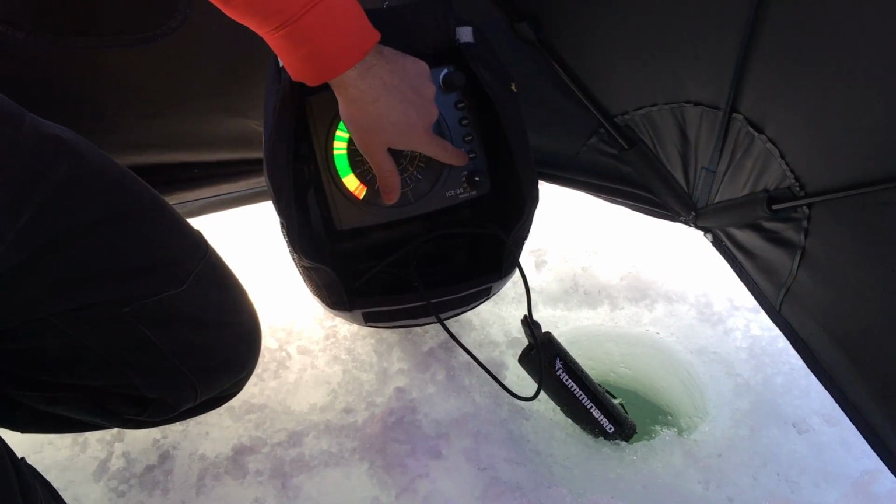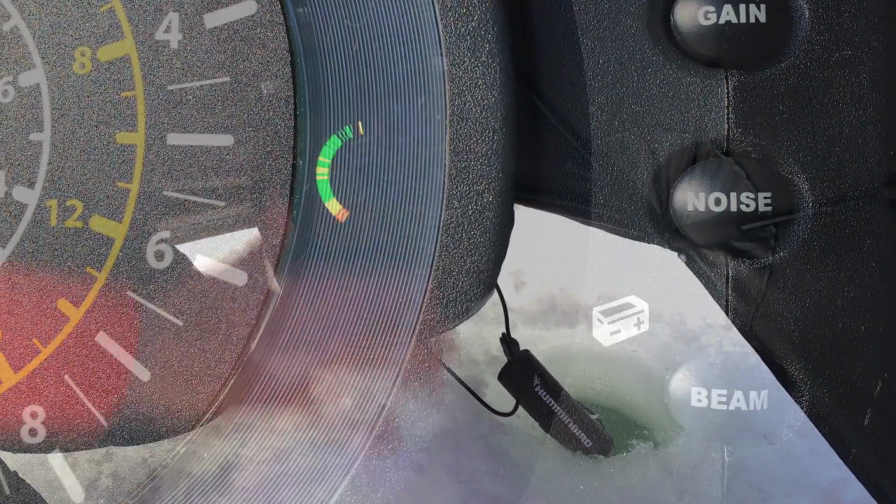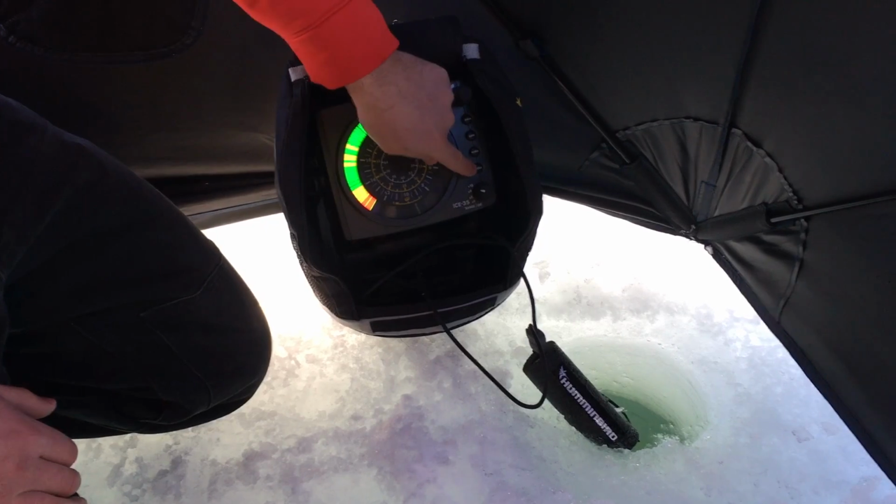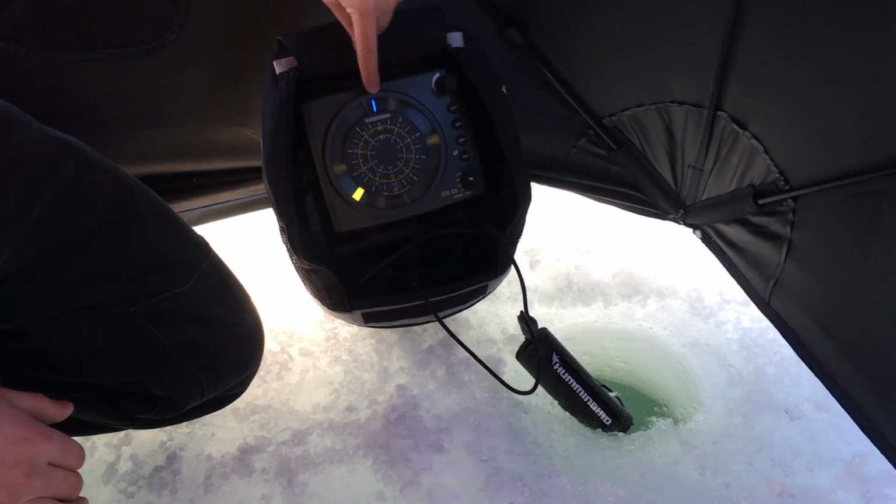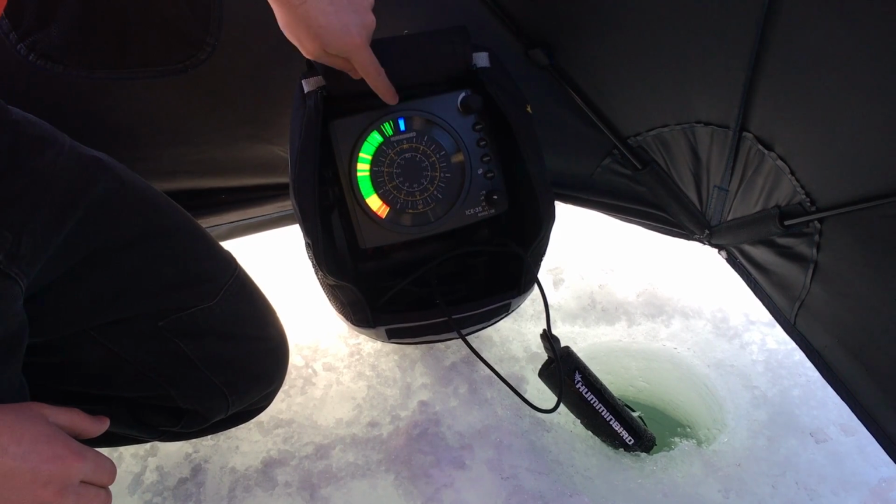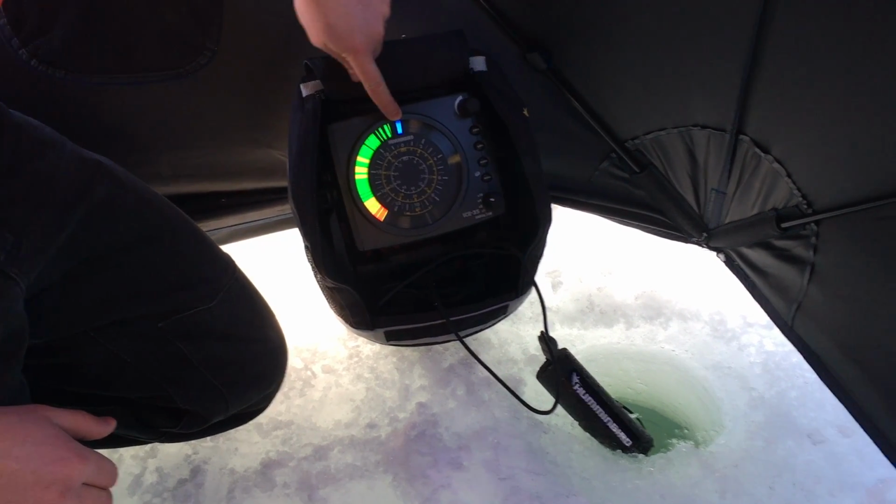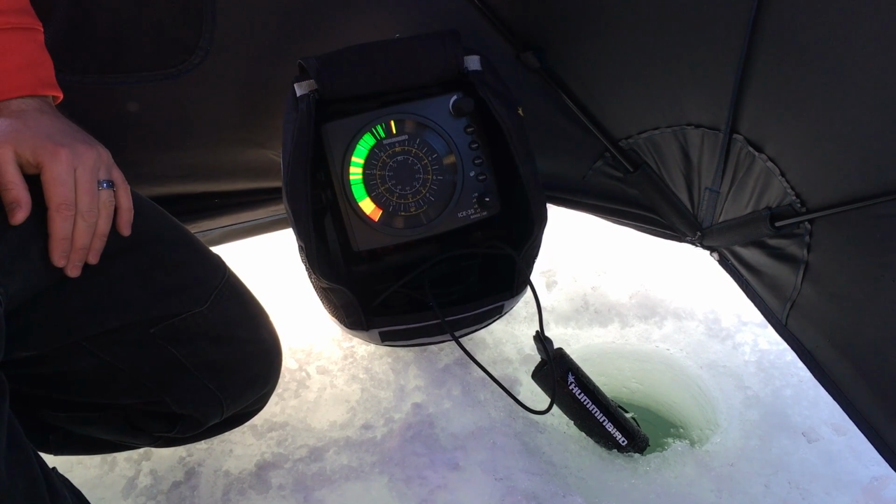The bottom button here says beam. You can switch this to be a wider cone angle or a wider beam, or it can be more narrow. This narrow little blue line, that's our 9-degree cone, and the 19-degree cone is represented by the thicker blue line. So that's a quick look at the Humminbird ICE 35.